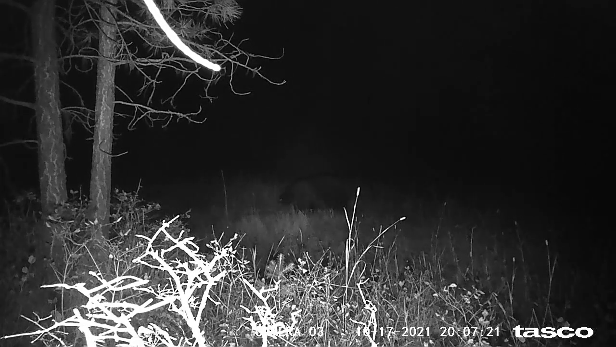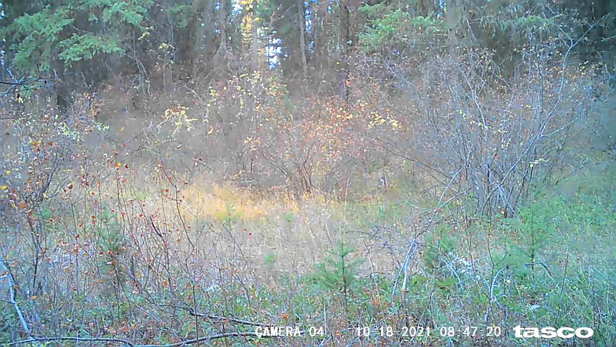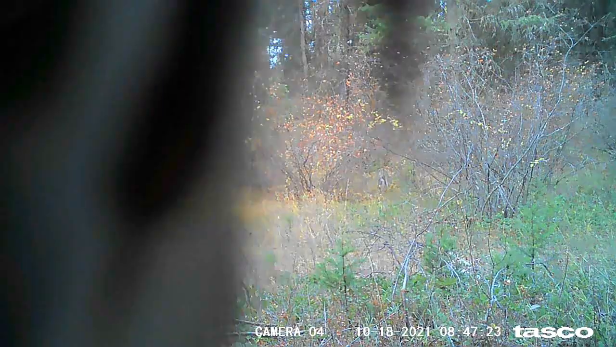Look at the size of that bear. That's big. His legs seem so stubby because his belly hangs down. That is a big bear. Here's one of the squirrel actually climbing down the face of the camera.